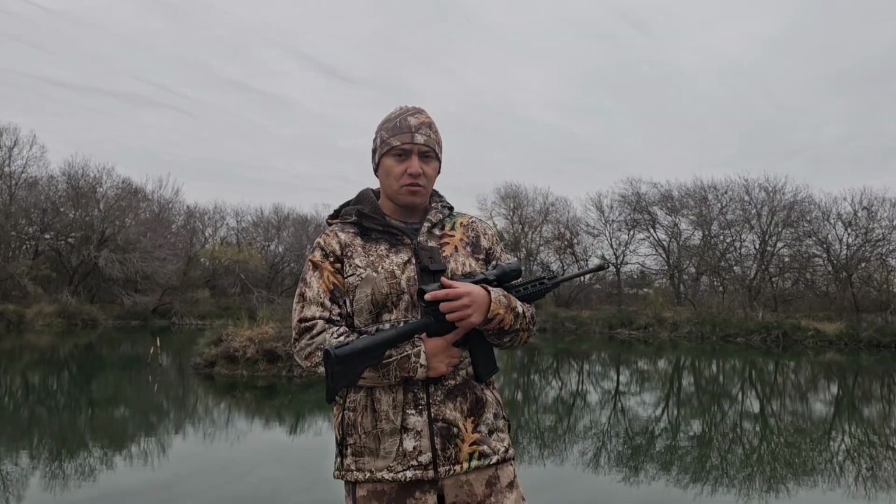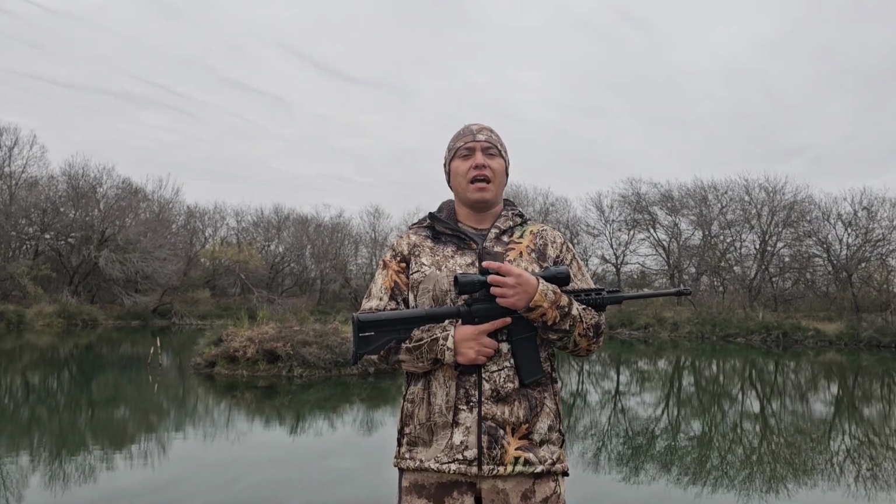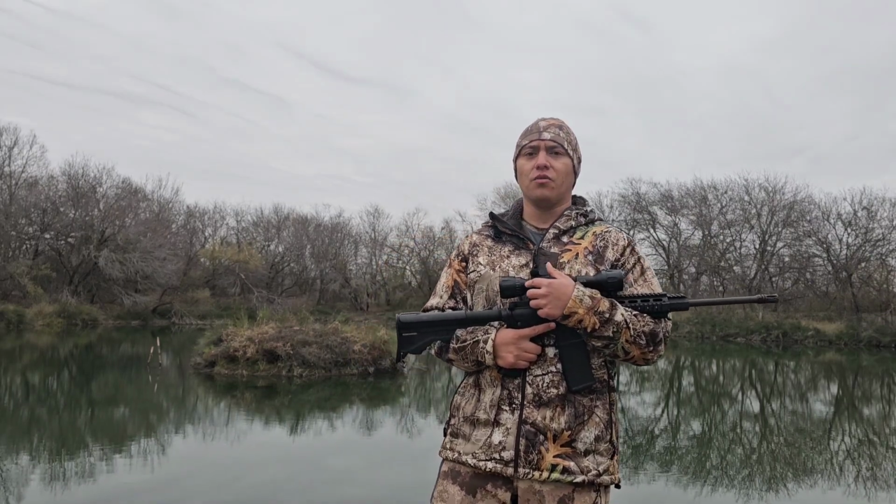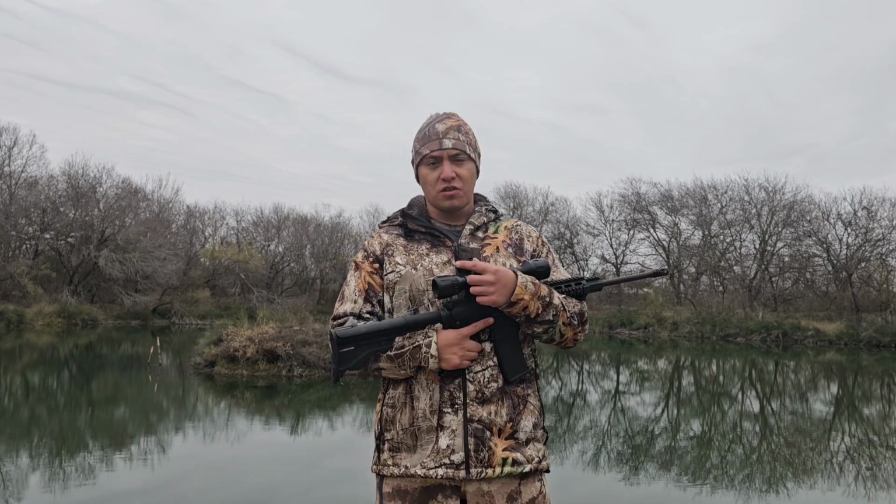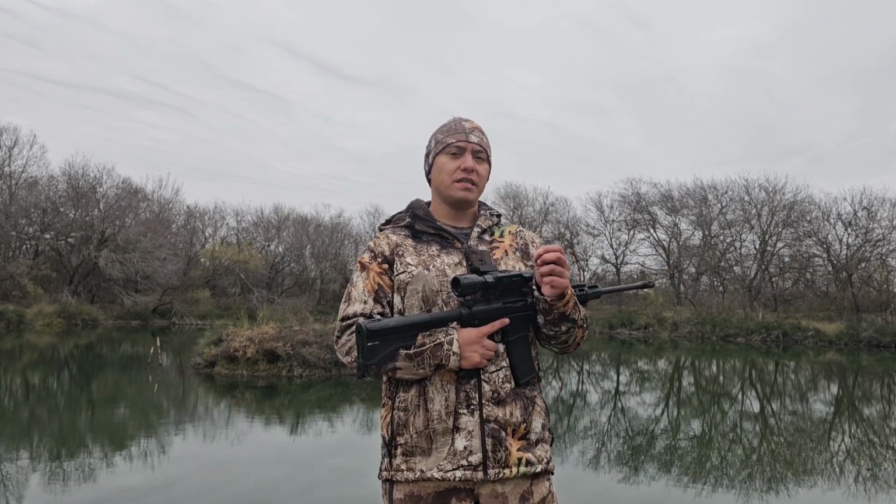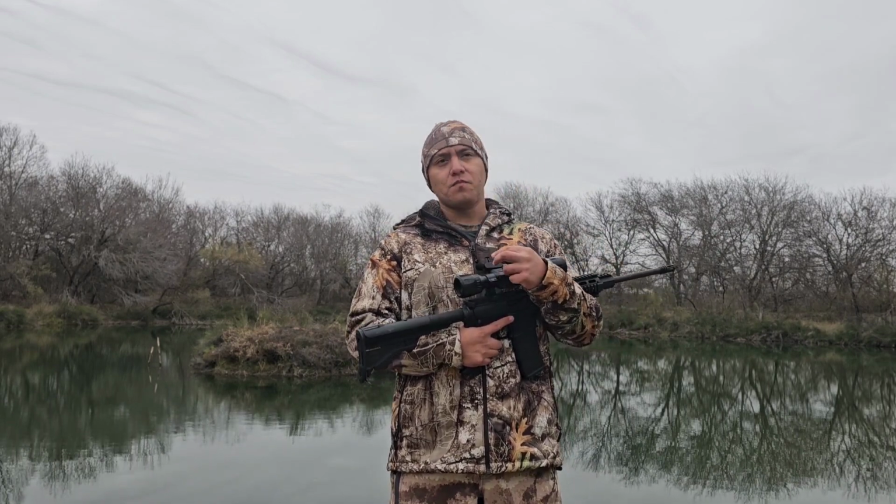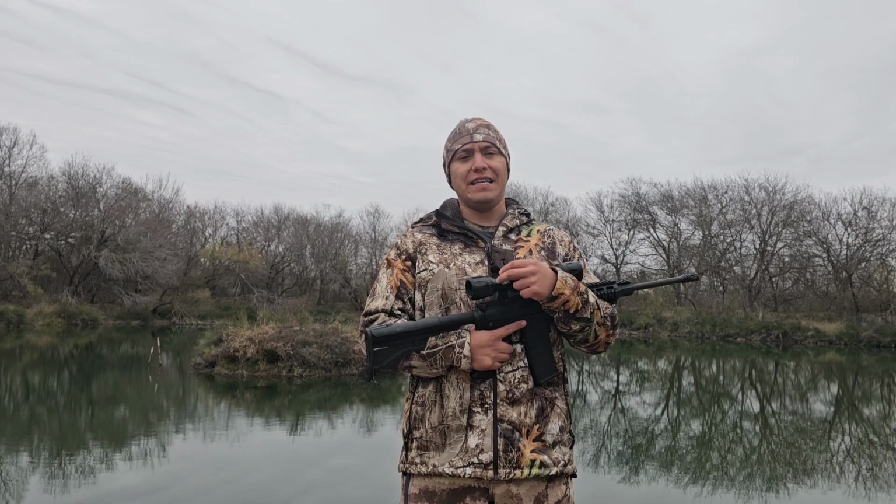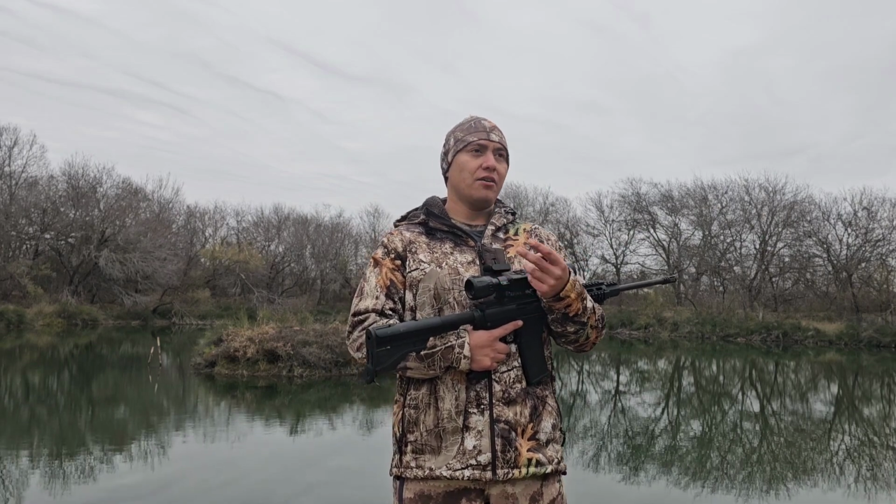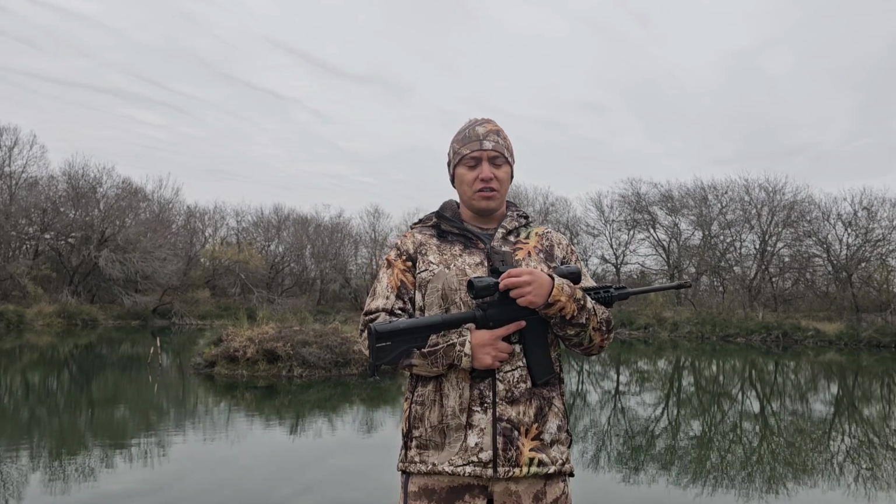So to quickly talk about the thermal a little bit, just to address what type of client or audience this thermal targets. It targets usually entry-level thermal enthusiasts, people who are just entering the thermal market. This one is the ATN Thor LT. They are now, I believe, on the ATN 5 now, so I'm behind a little bit on the generations.